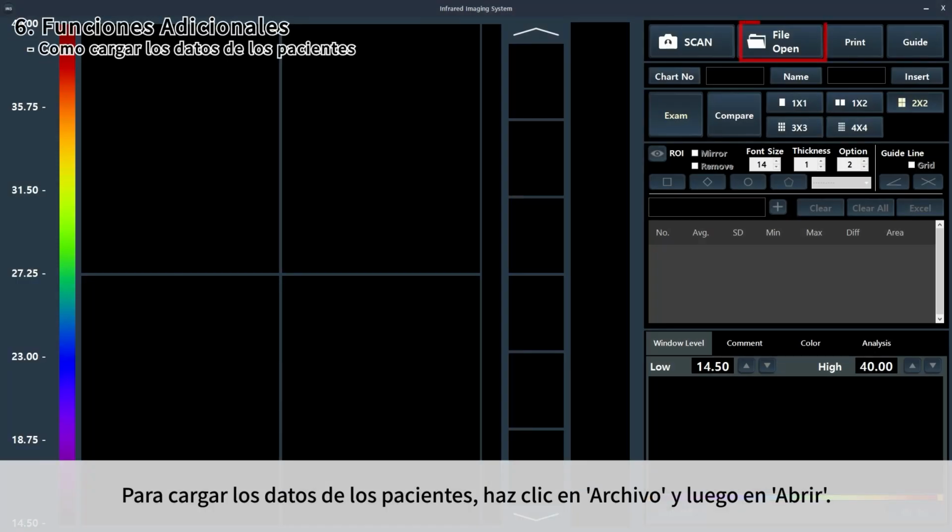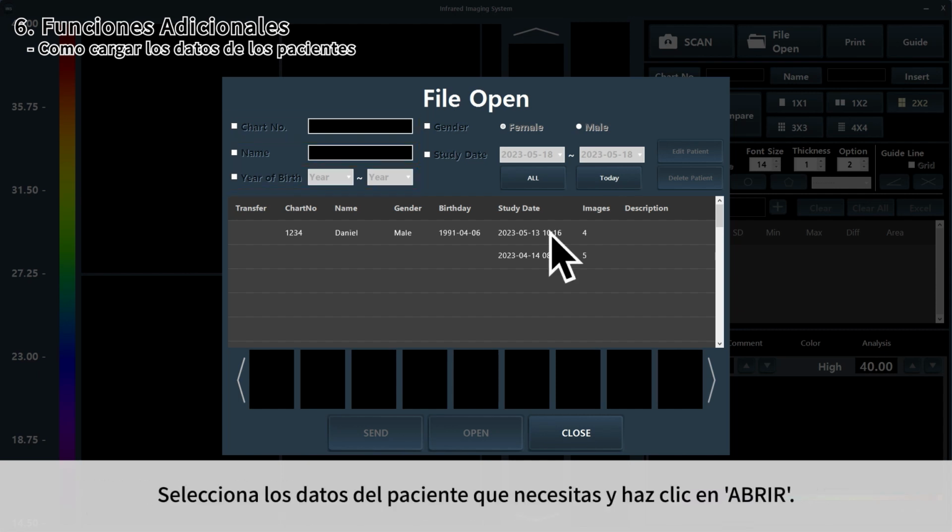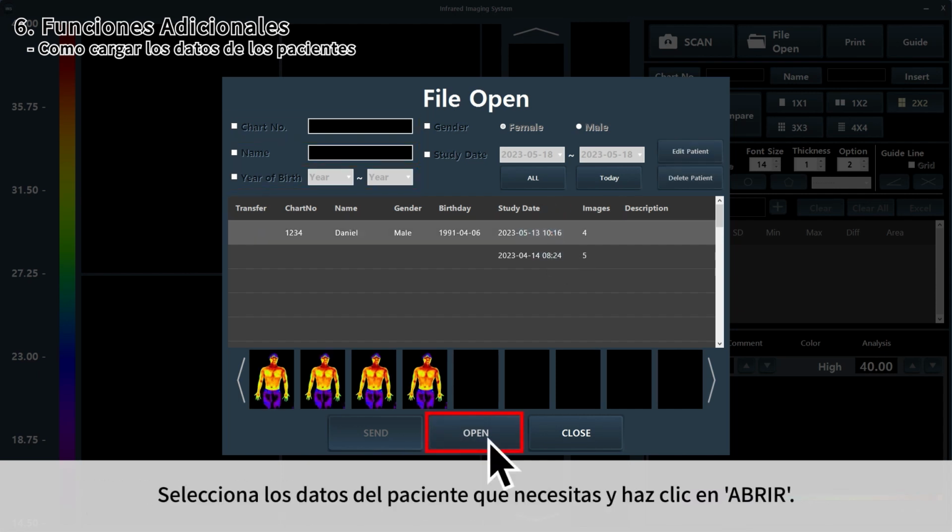To load the patient's data, click File Open. Then the File Open will pop up. If you click all the data will be displayed. Now, you can search the data by chart number, name, or year of birth. Select the patient data you need and click Open.